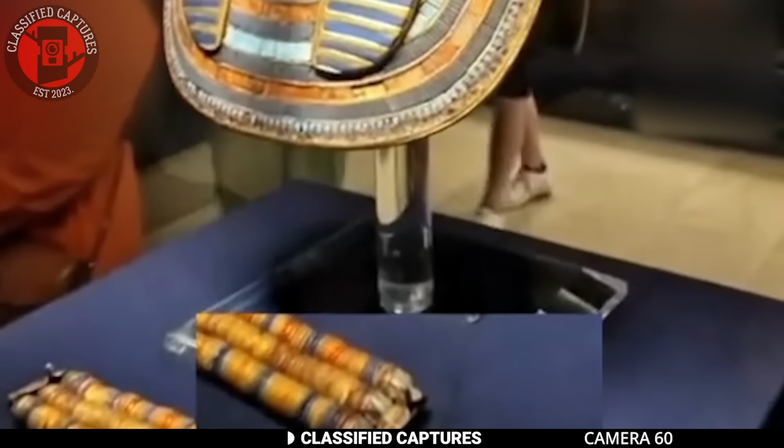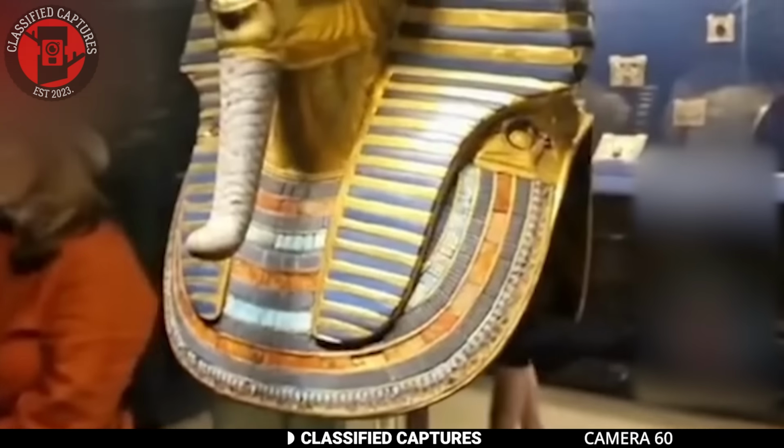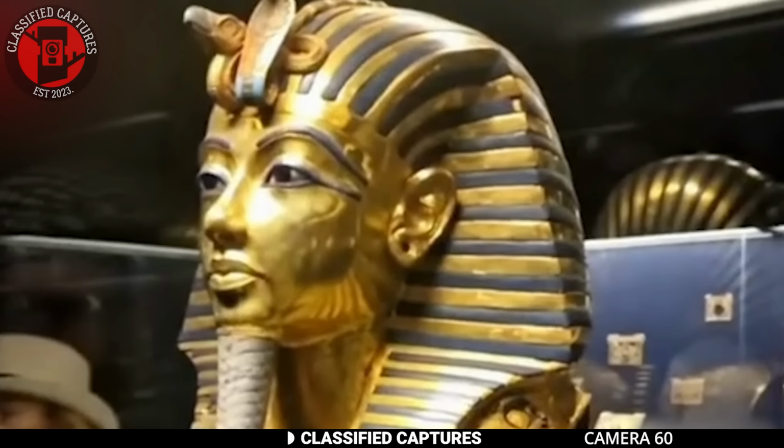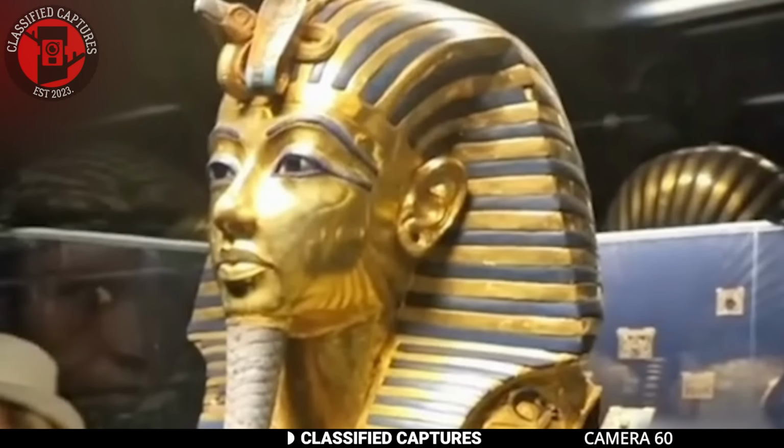This next footage was captured by a couple visiting a museum. They were observing the display of the head of Tutankhamun, an ancient pharaoh enclosed in glass under dim lighting. As they were filming the artifact, something unexpected occurred. On the glass enclosure, a face appeared. It was the face of a man staring directly into the camera. The face bore an uncanny resemblance to the statue of Tutankhamun and even looked like it had a scarf on.